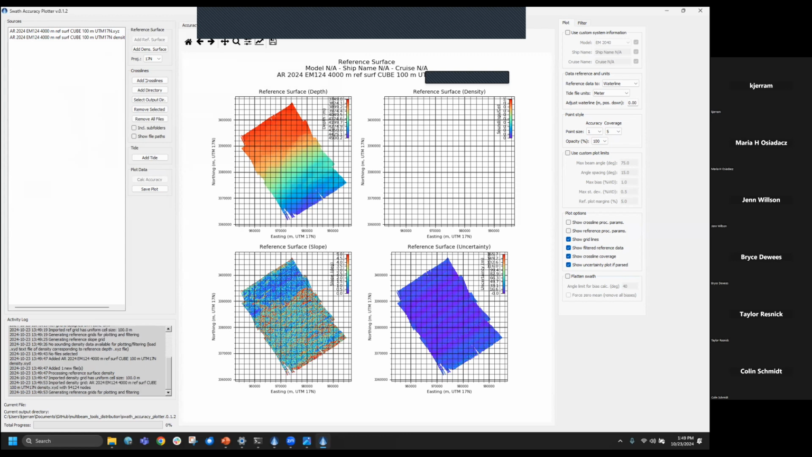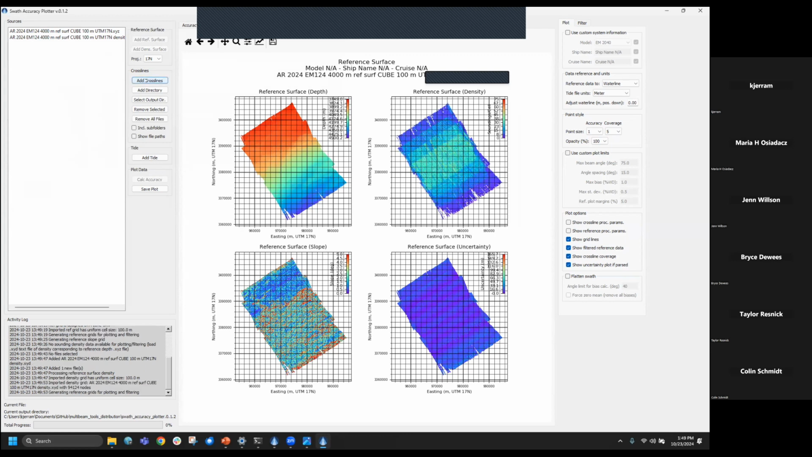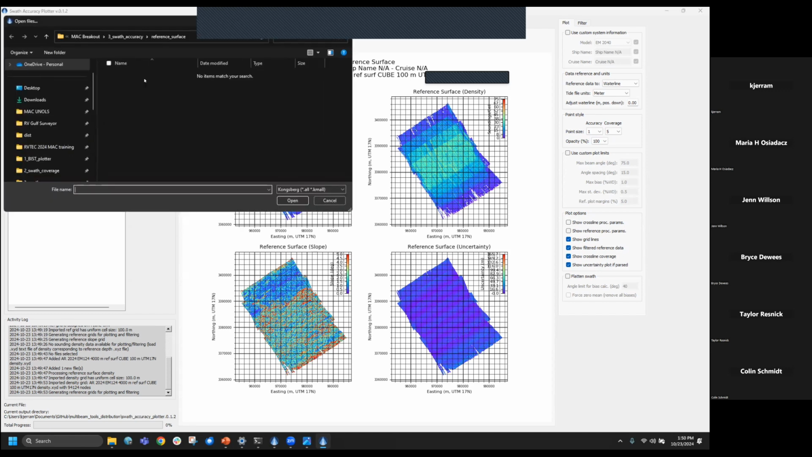And then this gives you some options to filter the reference surface by whatever parameters you think would make it a good reference surface. So if you want a certain sounding density, you want to minimize slopes on it. Sometimes we go to areas that have nice flat reference areas, but you have fjord walls on the edge of it. So we filter out the fjord walls and only use the nice flat bottom for reference. And then it'll bring in your reference grid and your density.